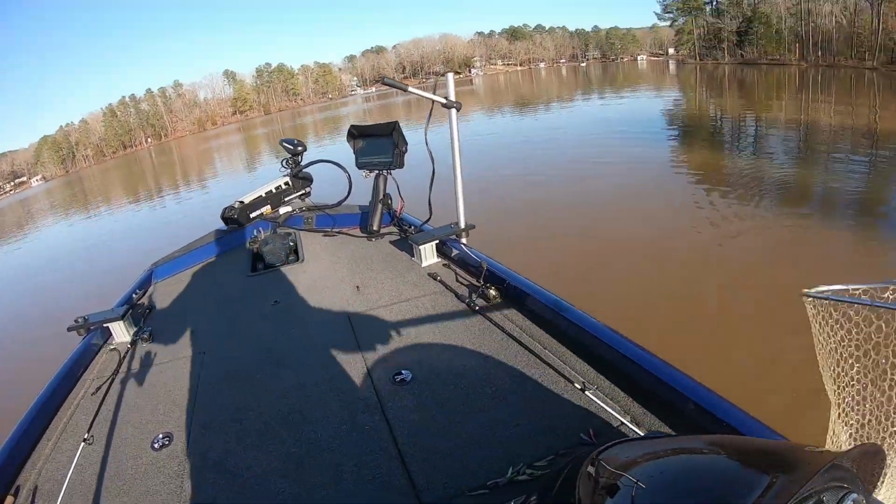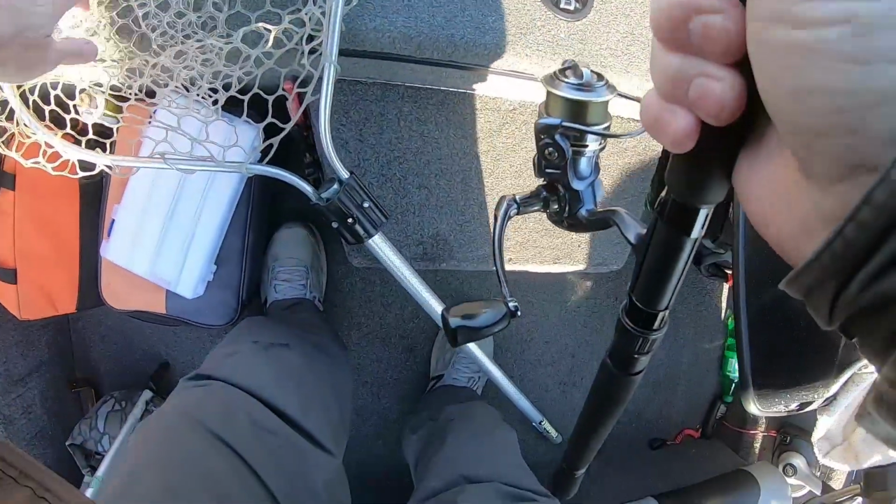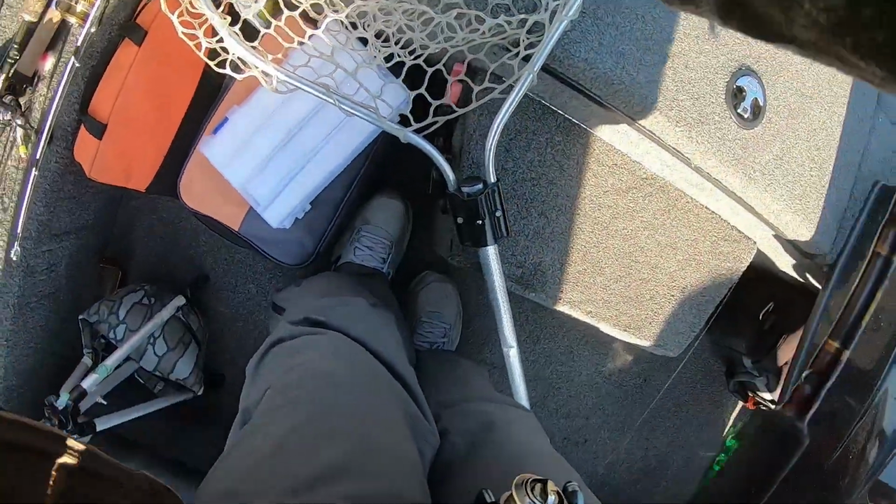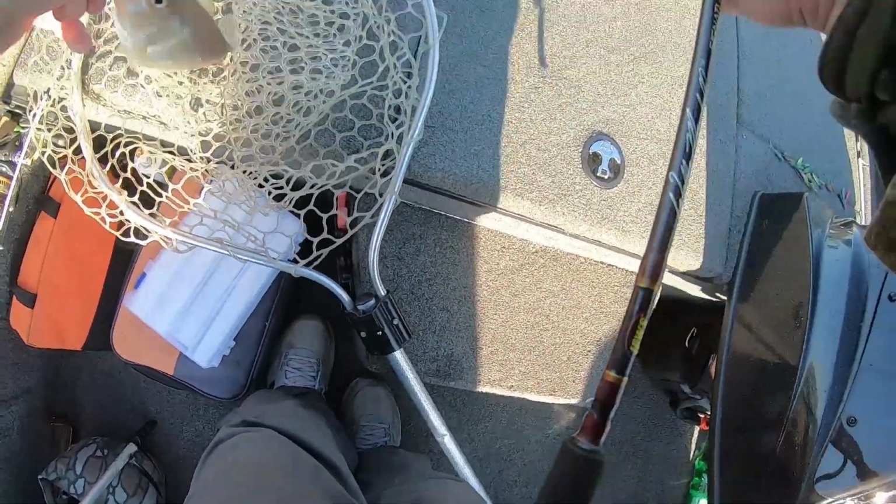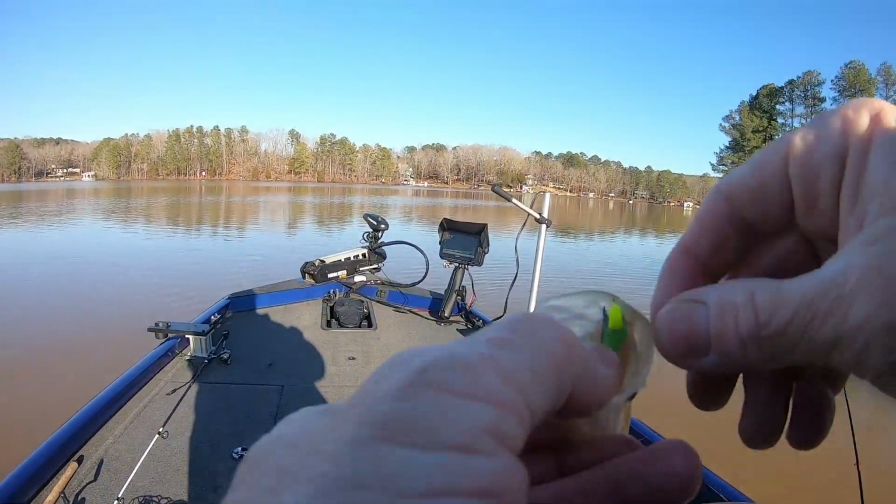So I get to see a big one. I'll show you. I showed you a few. Like I said, go back and look at my video on how to use this LiveScope in open water like I'm doing right now, and I'll show y'all what a big one looks like. I catch two fish in that video that are 2 pounds. So if you haven't seen that, go look it up.